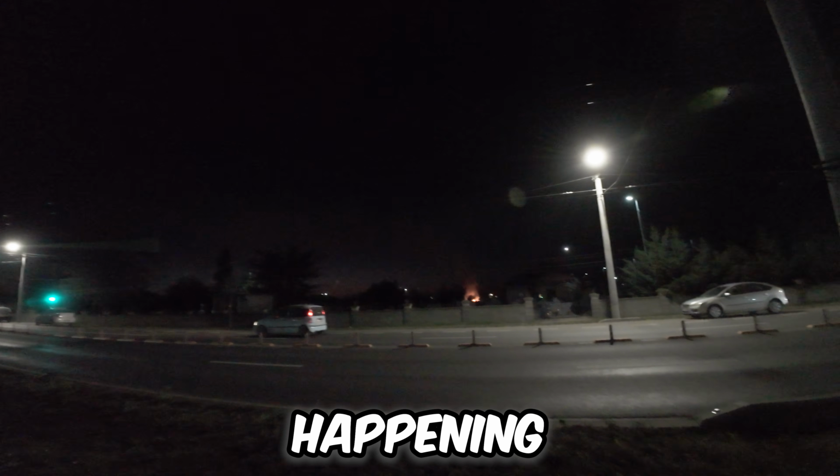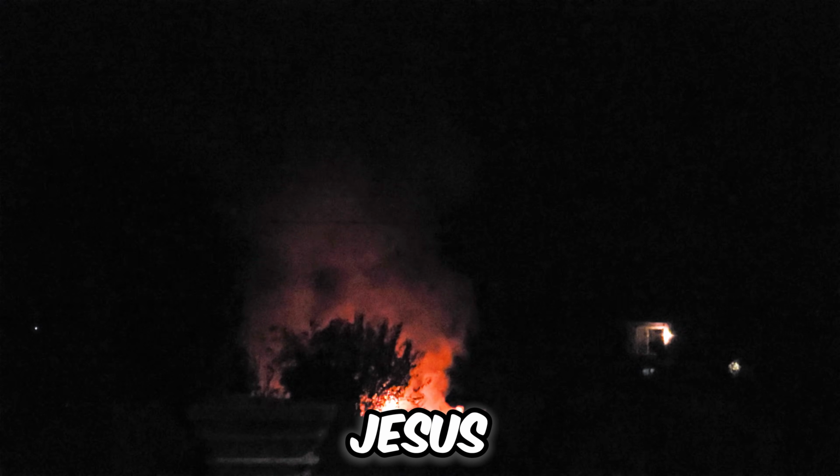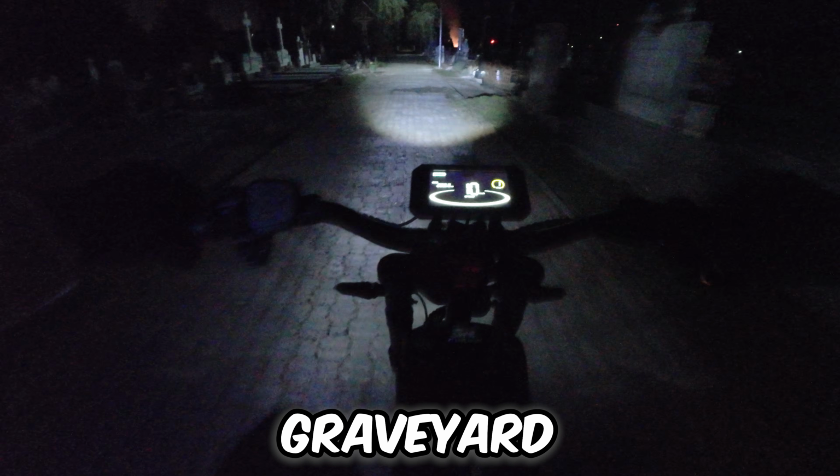Bro, what the fuck is happening here? What is that fire right there? What? I don't know if you can see that, but man, that's a fire going right there. Jesus, man. And this right here is a graveyard, so I don't know why would the fire be there. Bro, we are going into the graveyard. I want to see this fire.